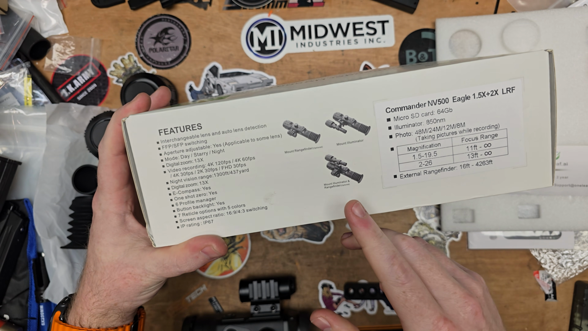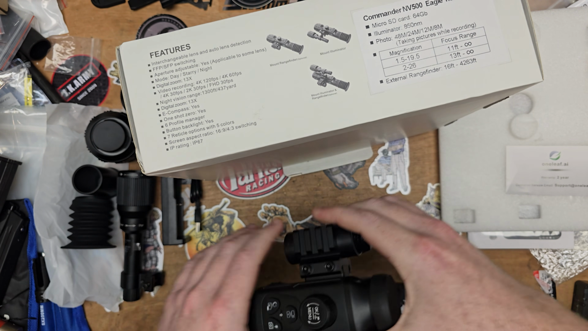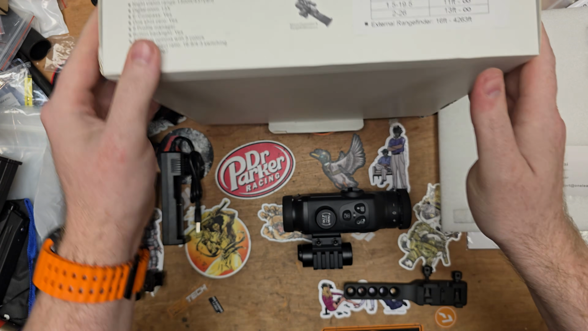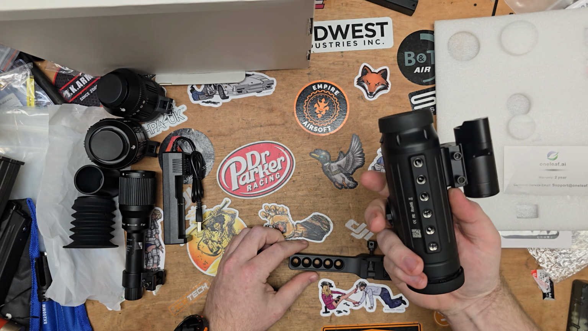So that, I think it's a rangefinder. I think that's what it is. So this on the side is a rangefinder, so I imagine that's an optional upgrade when you purchase them. I know they did have quite a few models or iterations of this scope. So we've got all this.